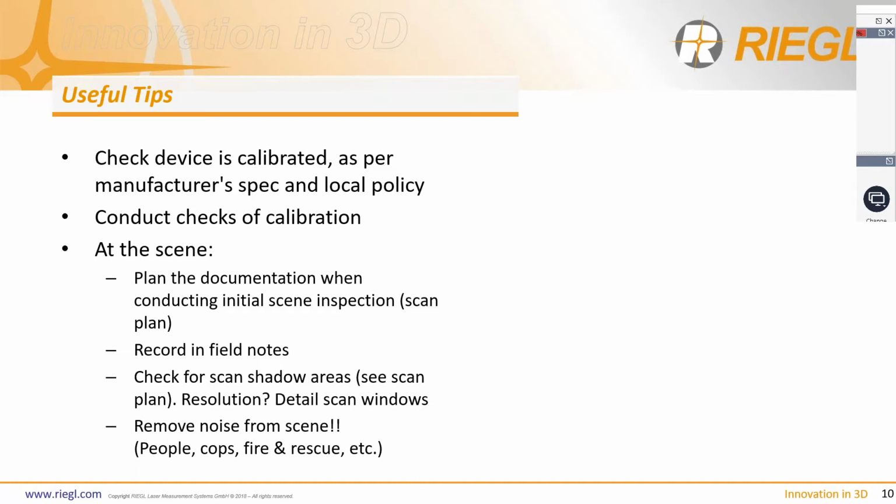And as we're checking the scene out, it doesn't really matter if it's a crash or crime scene, we're looking out for scan shadow areas. Again, back to the scan plan, we can work this out through there. Determine what resolution we're going to use, and if we need to detail any high resolution scan windows. And now is also a good opportunity to remove noise from the scene.